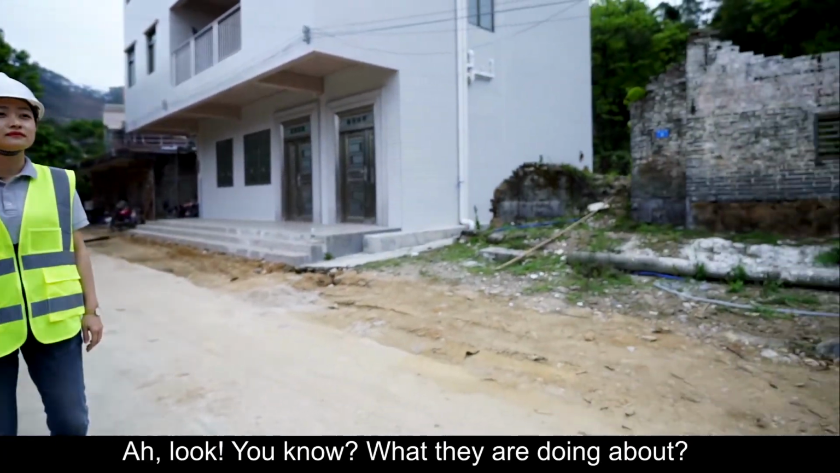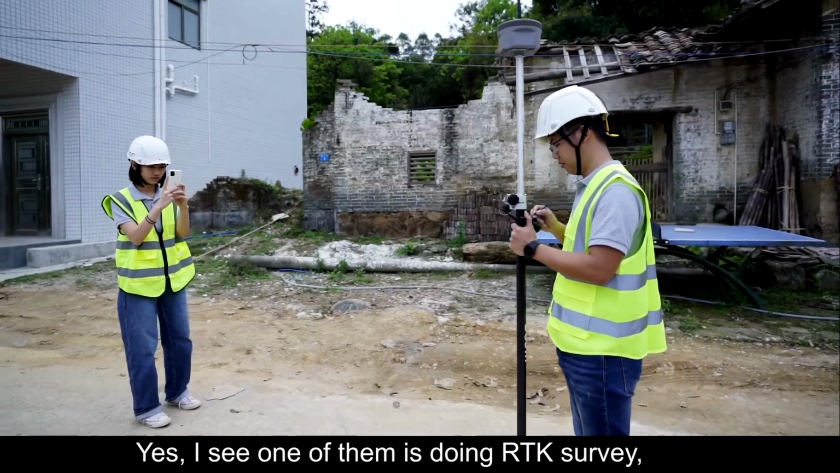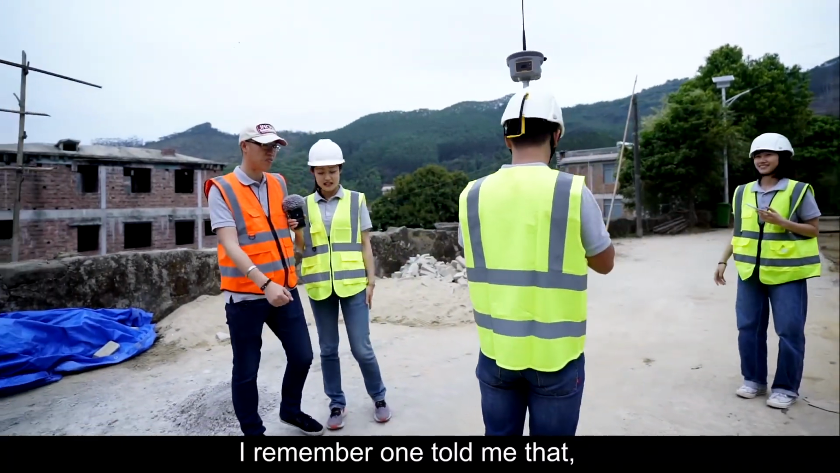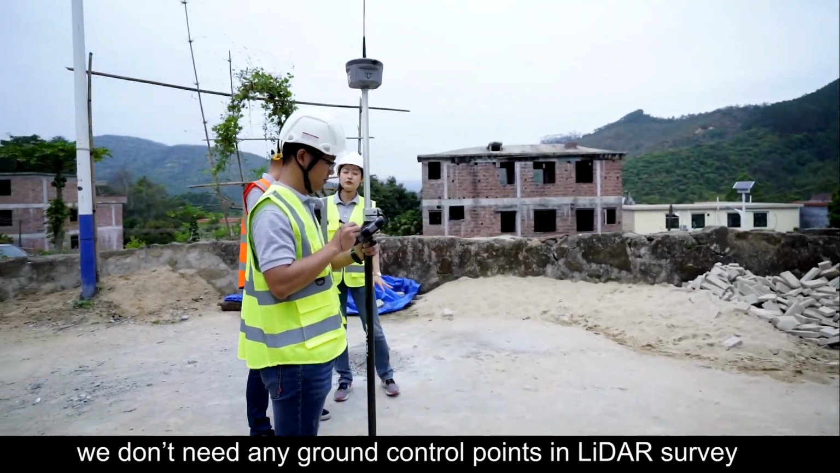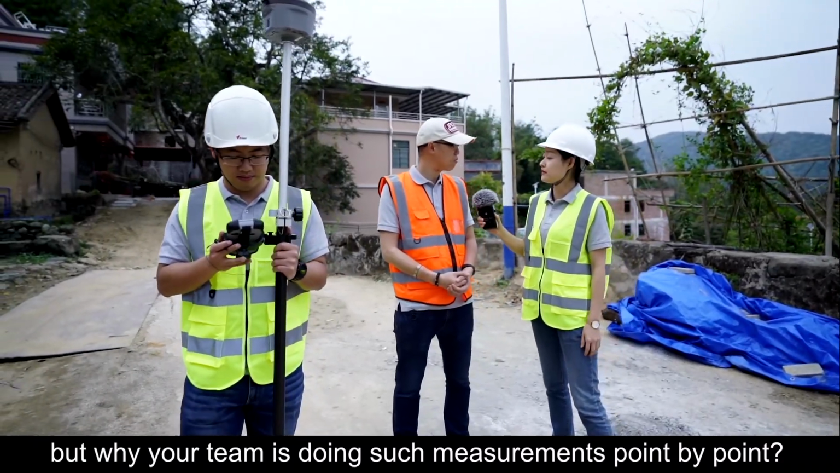Look. Yeah, I see. What are they doing? One of them is doing a survey, and the other is taking pictures. I remember one told me that we don't need any ground control points in LiDAR survey, but why is your team doing such measurement point by point?